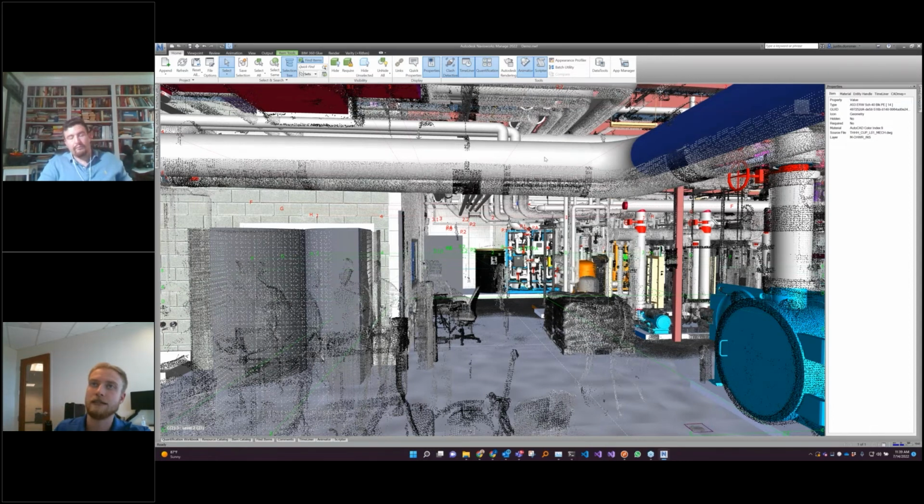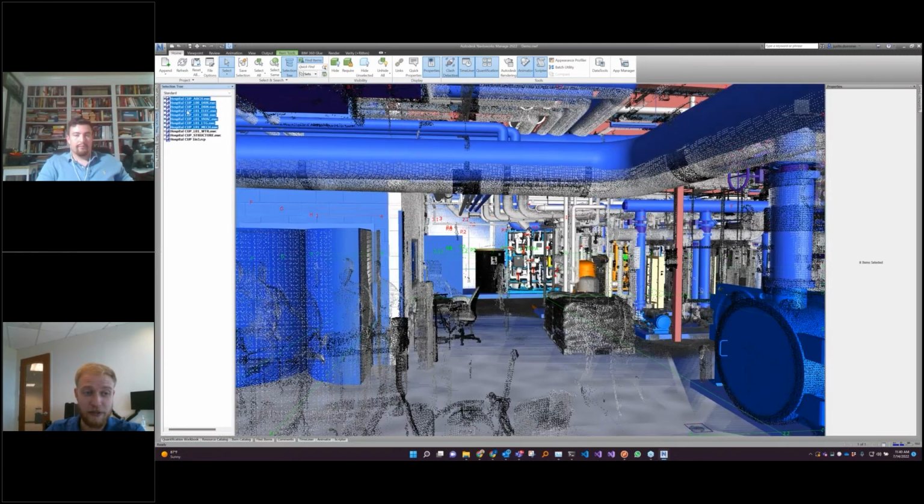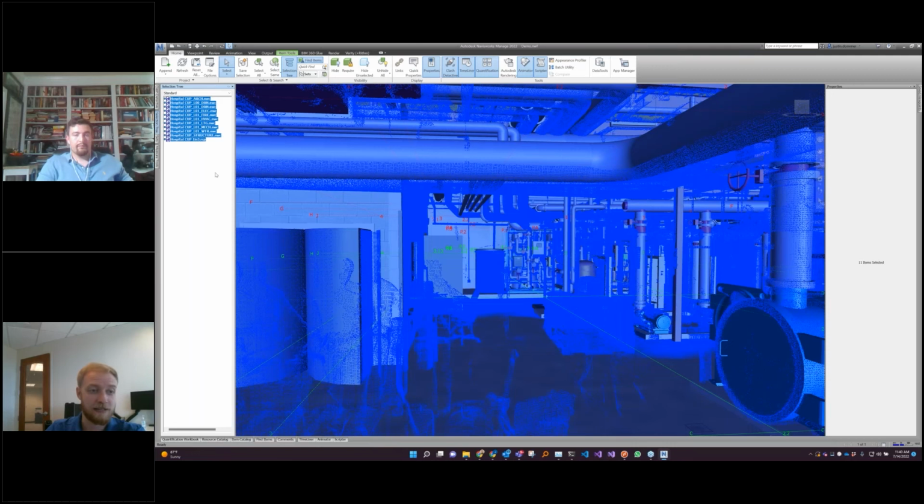If you just select the entire project, and that can be done here in the selection set or selection tree, if I just grab literally everything that's loaded and go check it, that could be 10,000 items, that could be 100,000 items. That could take a very long time to process, and even after processing, it's going to take a very long time to review. So we want to cut down what we're looking at.